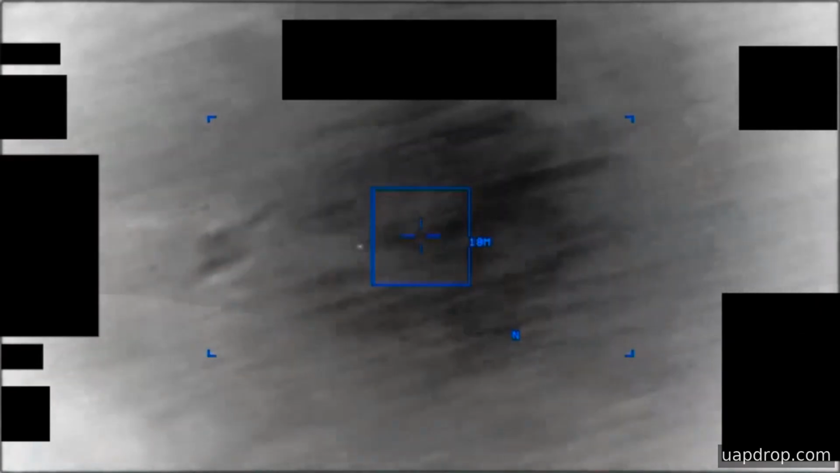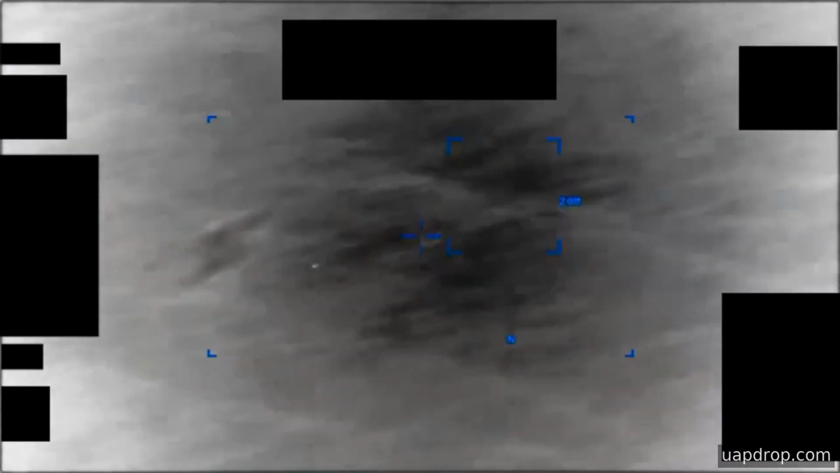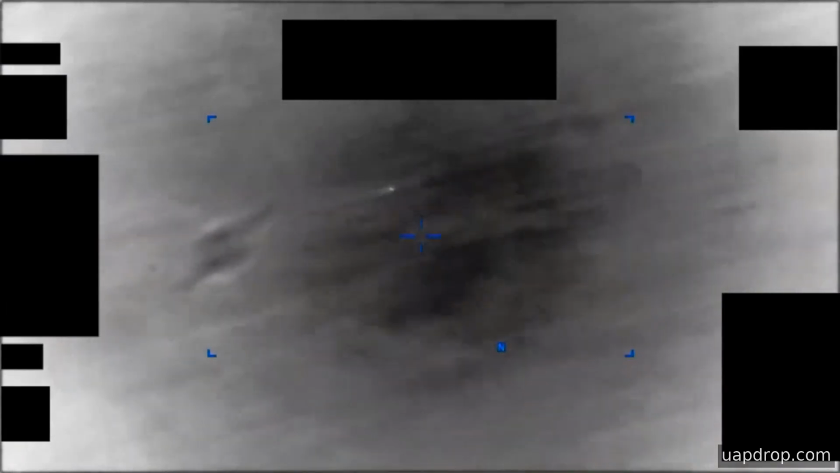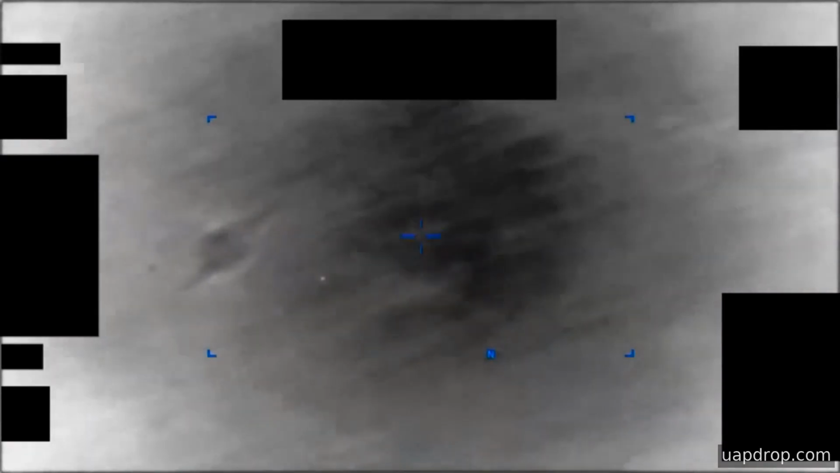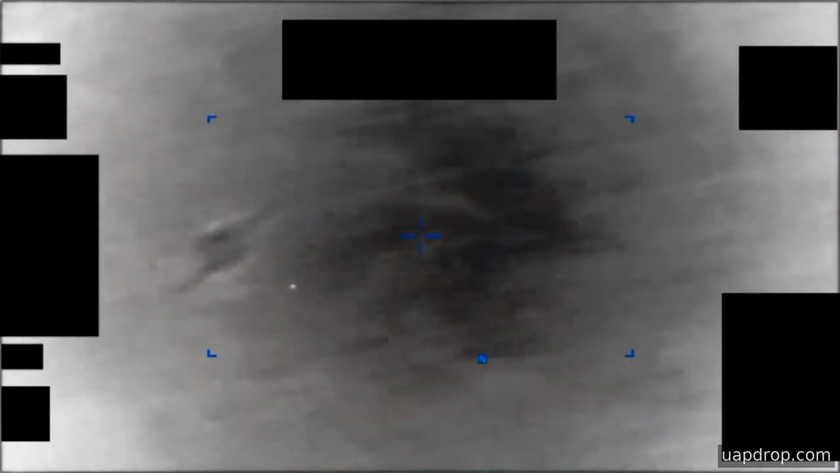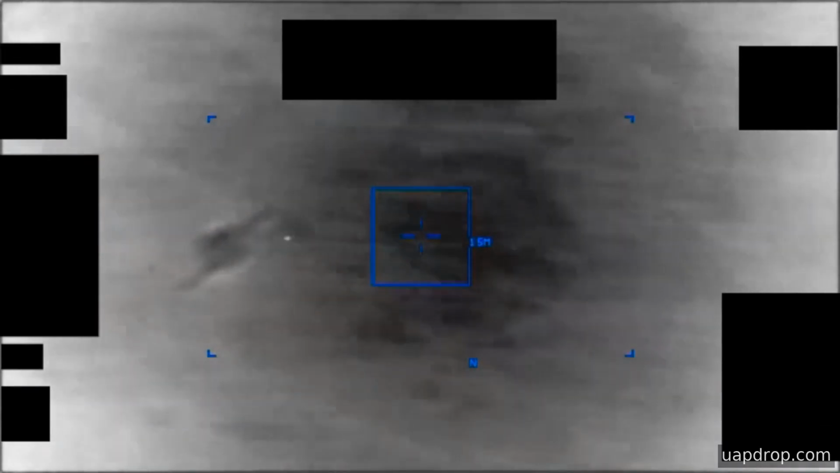Panning by the sensor can mimic or obscure apparent accelerations or changes of bearing, and thermal contrast can change with viewing geometry or background temperature. The combination of sensor motion and limited spatial resolution means the clip is most useful as a record that something of interest was tracked, and less useful as definitive proof of a particular explanation without supporting data, such as radar tracks, maintenance logs, or chain of custody.